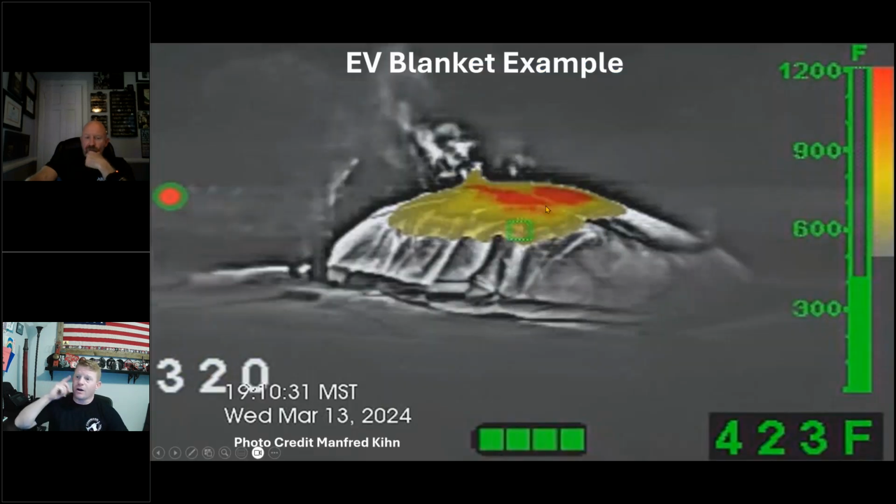Since you mentioned that, there was a fire in Charlotte recently. Oh yeah, and you have an EV blanket video. But there was a fire in Charlotte a couple days or a day or two ago in a parking garage, and to get everything in place, is that a place for a blanket? It has to do with access. If you can't get it around it or you're trying to isolate it, it's just another way.